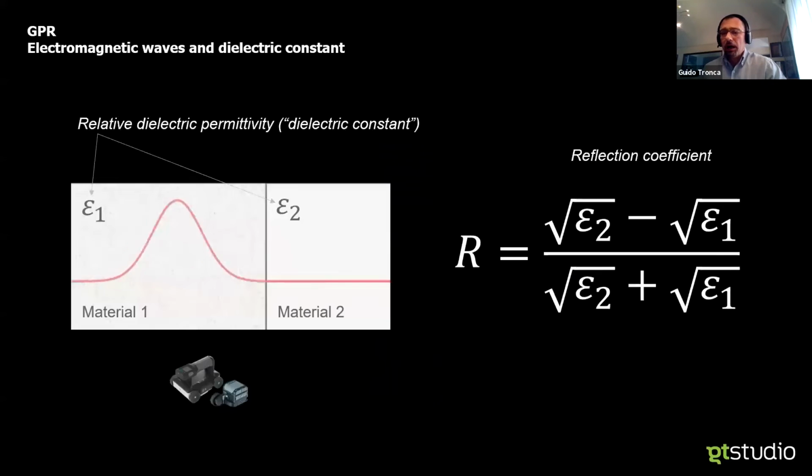So, the difference between GPR and ultrasound. GPR is using an electromagnetic wave. Hence, it will feel the difference in the dielectric properties of the material.